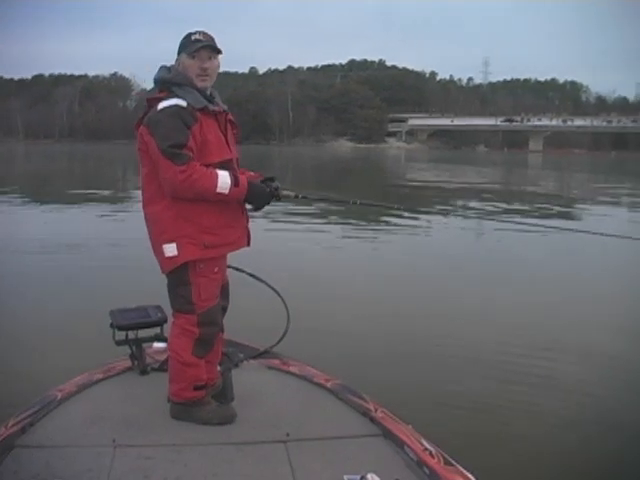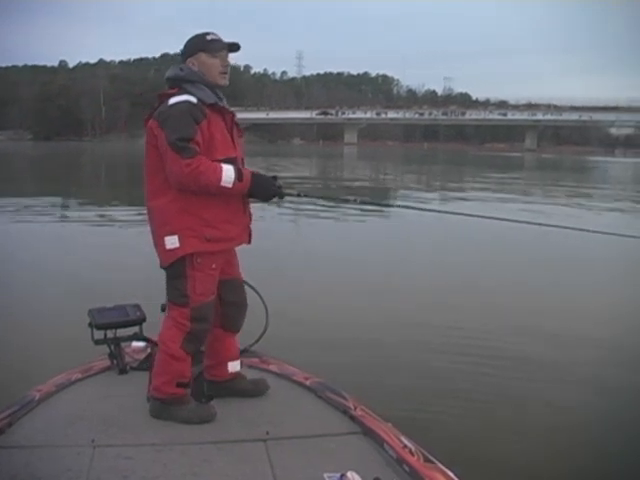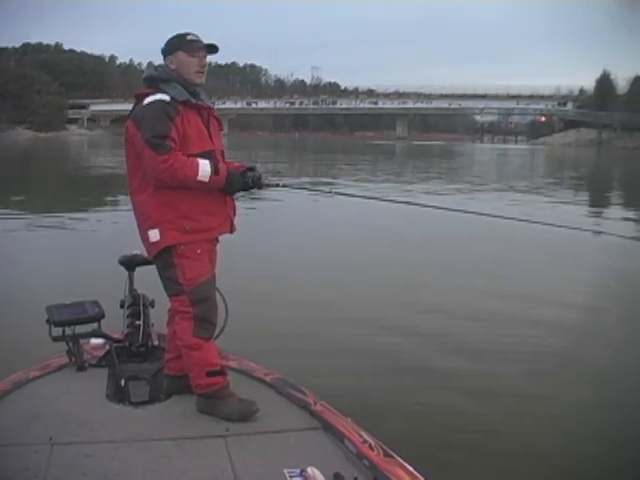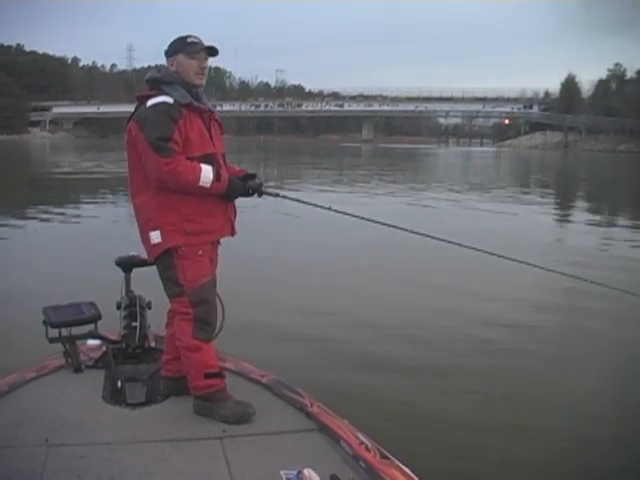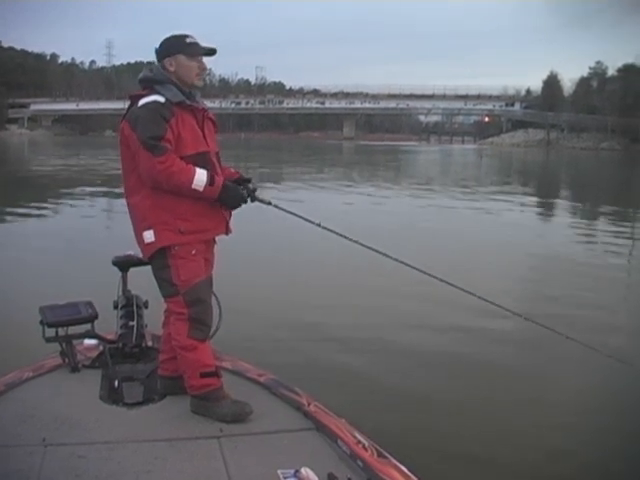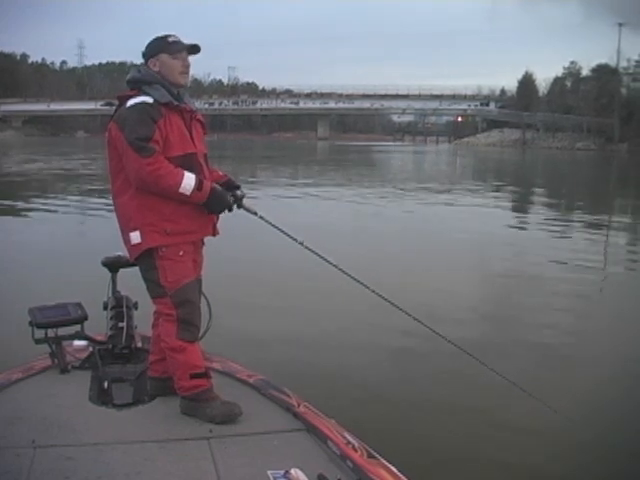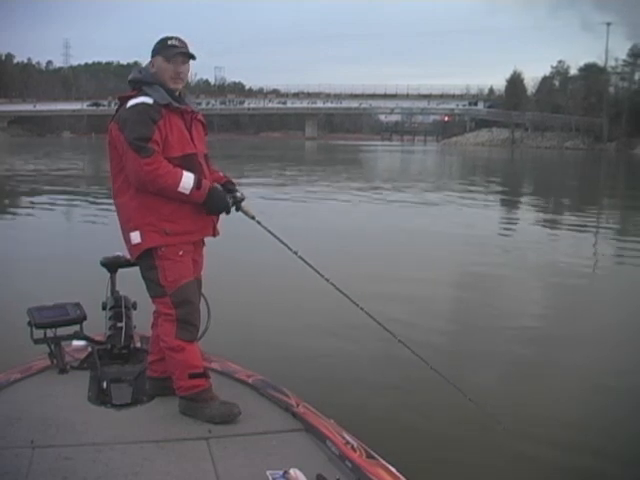There's something to be said for being able to keep the bait up in the water column, because most of the time these fish are not real deep. Most of the time they're suspended anywhere from 3 to like 8 foot. They're just suspended under the surface, and so being able to keep that bait at that height or just a little above them, they're much more apt to come up to get a bait than they are to go down to get a bait. So if you get down below them, it's almost like you're just wasting your time.